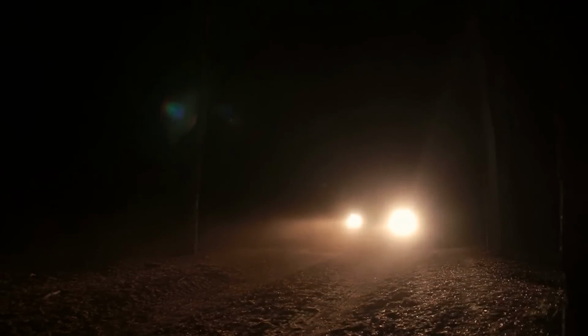Late at night, a man drove all alone down a lonely road. Suddenly, something huge fell from the sky and crashed onto his car. It looked like a giant lizard, but much scarier. This scared the man a lot.